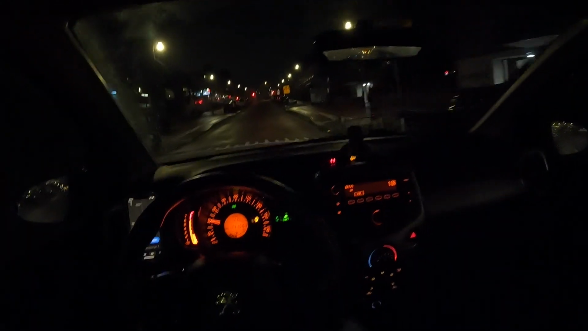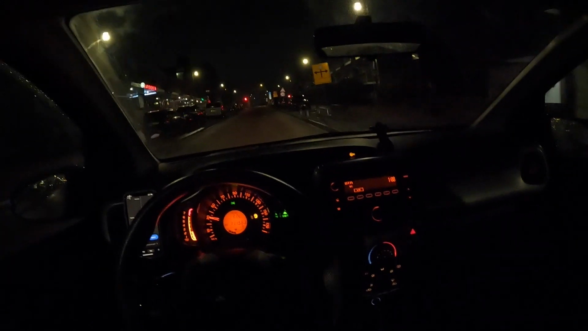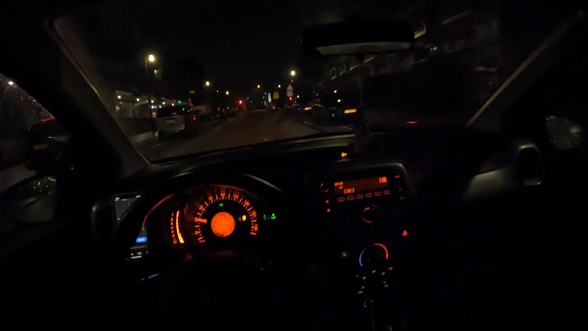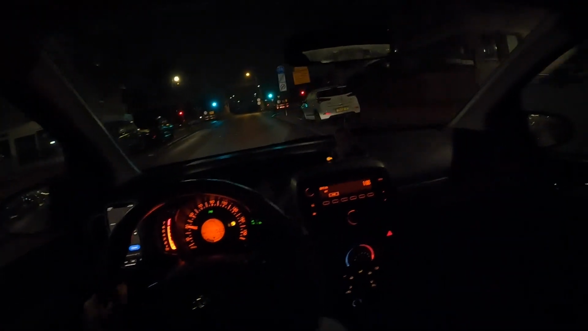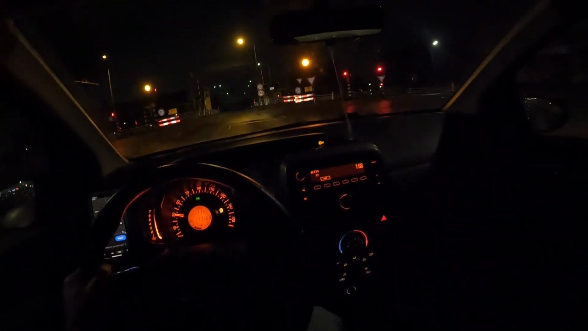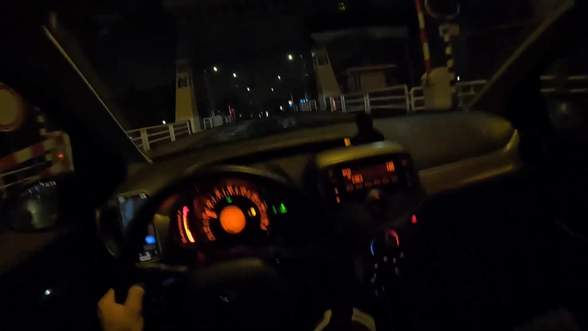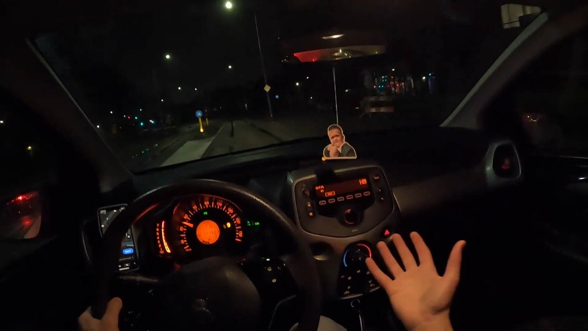And the first thing I have to mention is the interior. Compared to the Volkswagen Up, there are some advantages and also some disadvantages. If we start with the cup holders, for example, this one has 2 cup holders up front and the Volkswagen Up only has 1, so that's already a plus for this car. But if you look at the interior in general, look at this. I mean, it looks pretty goofy.